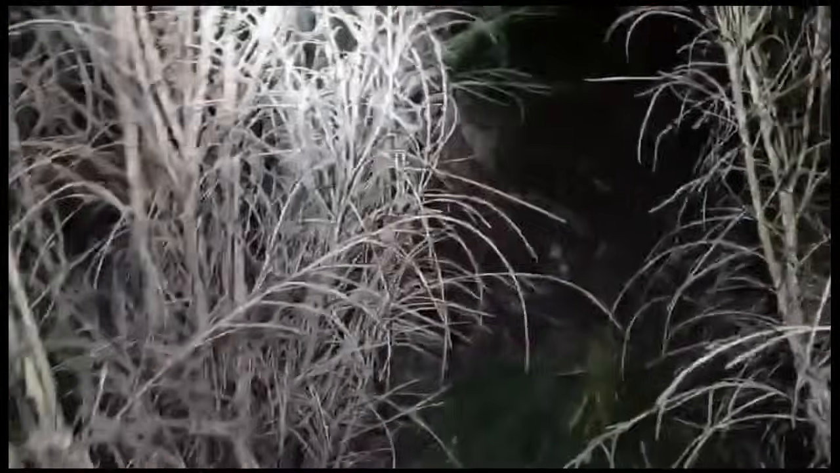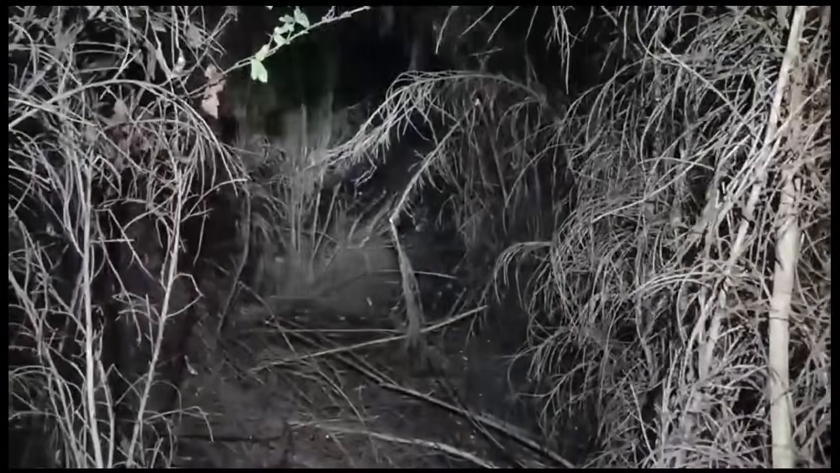This is where I've dragged the other one out, so there's a little bit of a trail for me to get back in. You can see the blood on there from the other one I just dragged out. So this is a slight trail I've made down here. Might even try and get the other one across to this, so I don't have to bash two tracks through. It's pretty rough. Yeah, it's like a bit of a tunnel through there now. A tunnel of love and blackberry.